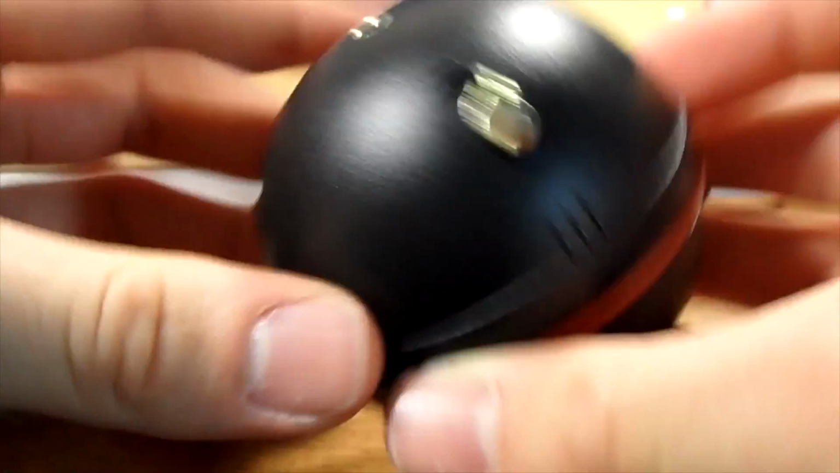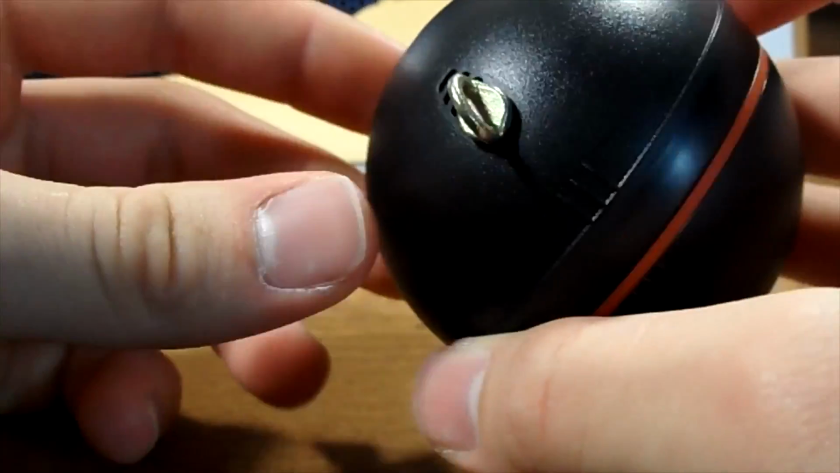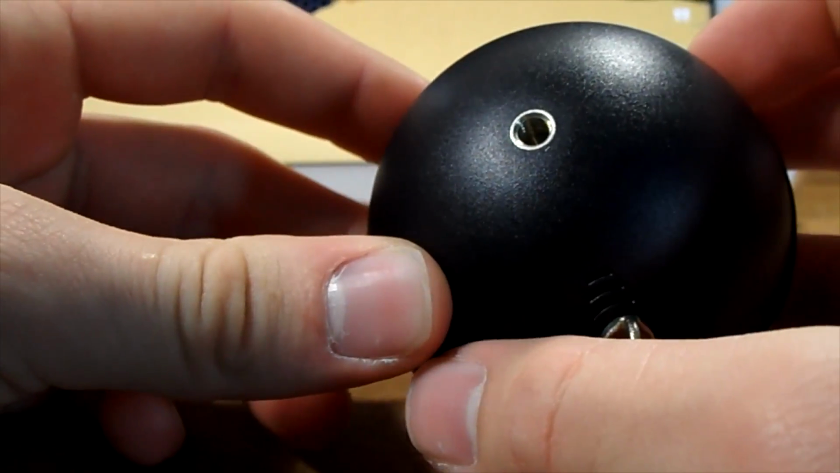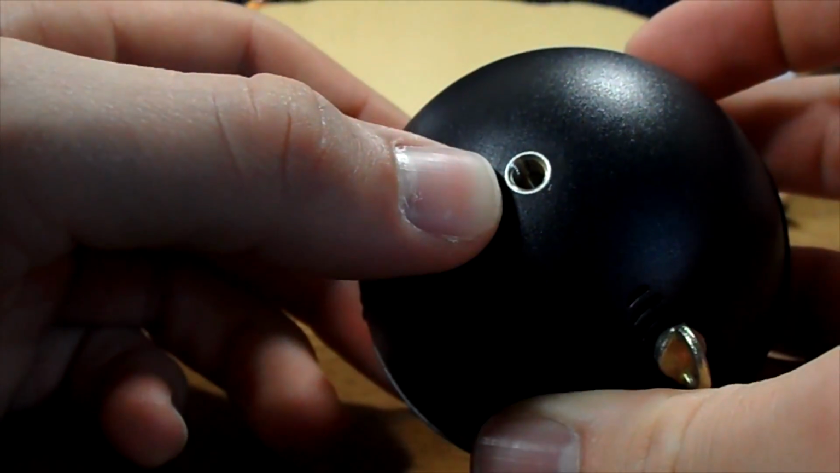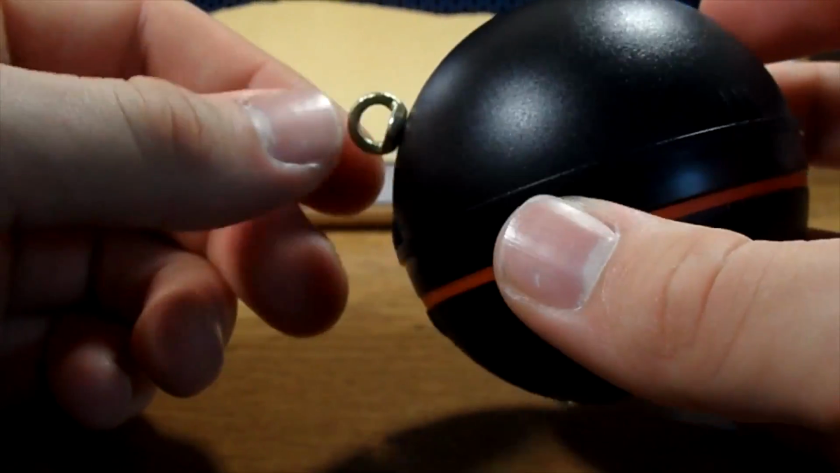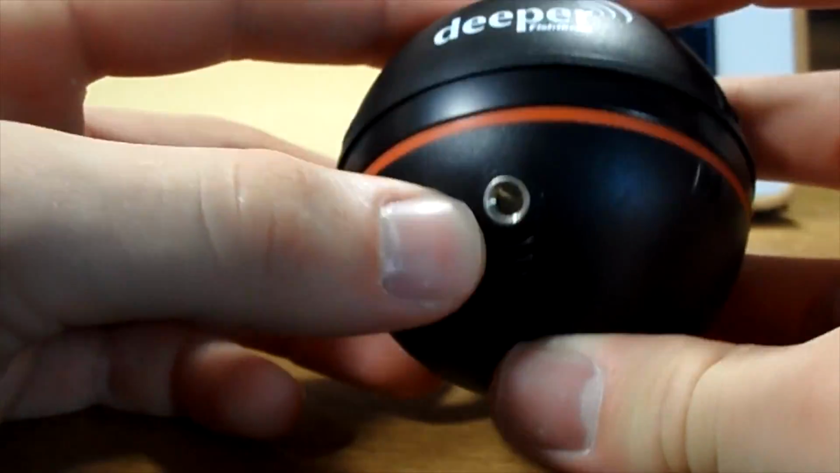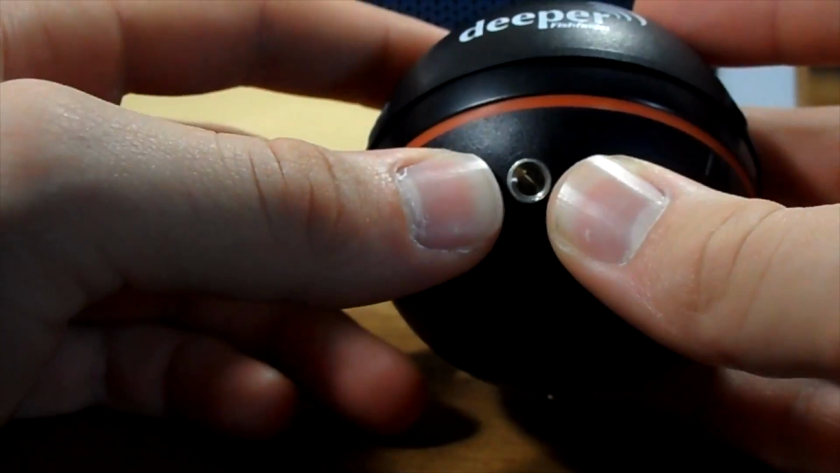So over here you can see that you've got this little screw piece and you've got all these holes, and basically it varies on how your position is. So you've got the top hole, so if you were lowering it from a bridge or something like that, you'd use the top hole. If you're casting from a boat or something, you would probably end up using this one. And then there's a hole over here. You could use that if you were fishing from the shore, like the beach, or well, I don't know if you fish from the beach, but yeah.